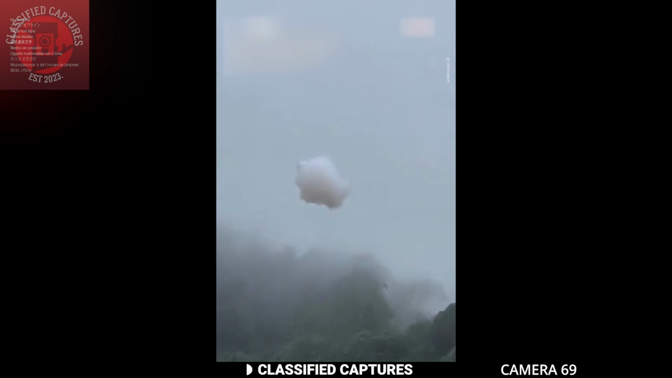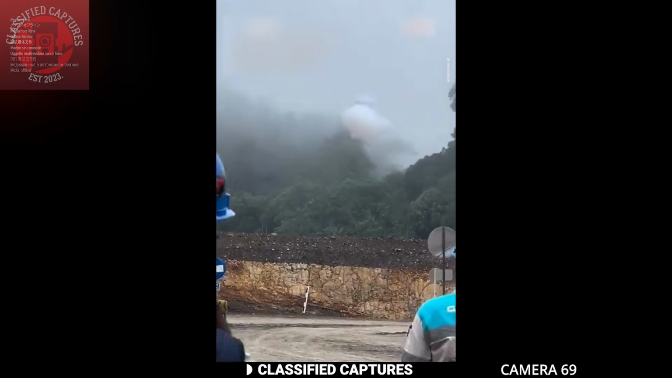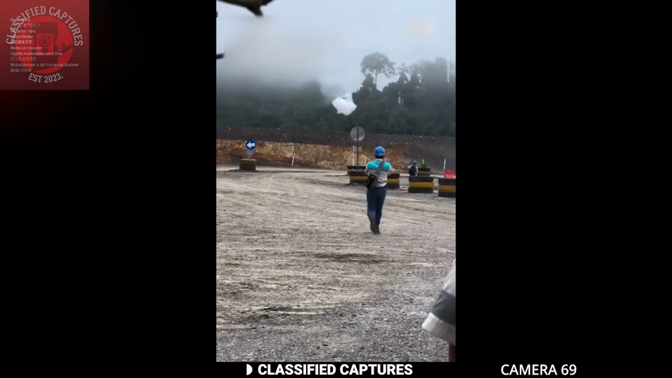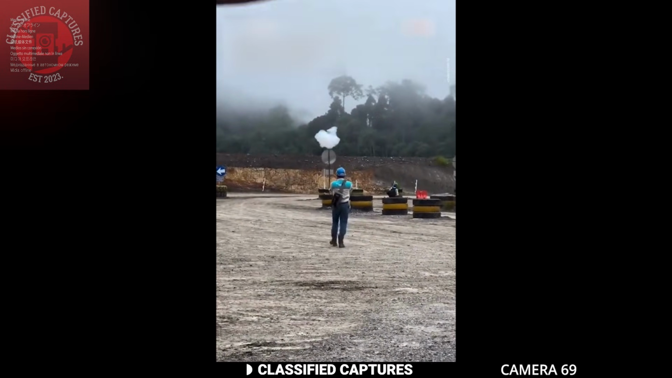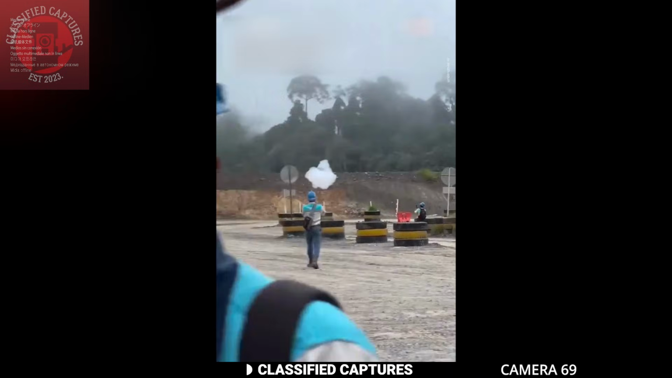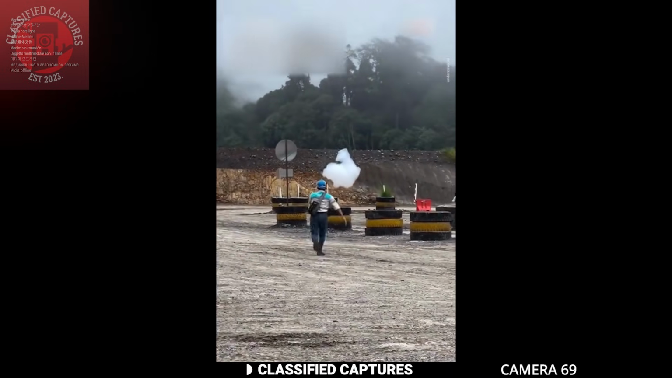Well, on that note, let's dive into another fascinating discovery captured on camera. A group of workers on site managed to capture something truly bizarre. A small patch of cloud appeared to be falling right out of the sky. Yes, a piece of a cloud just descended to the ground.